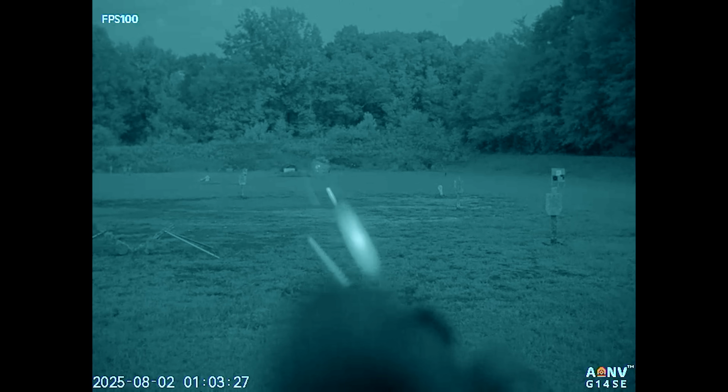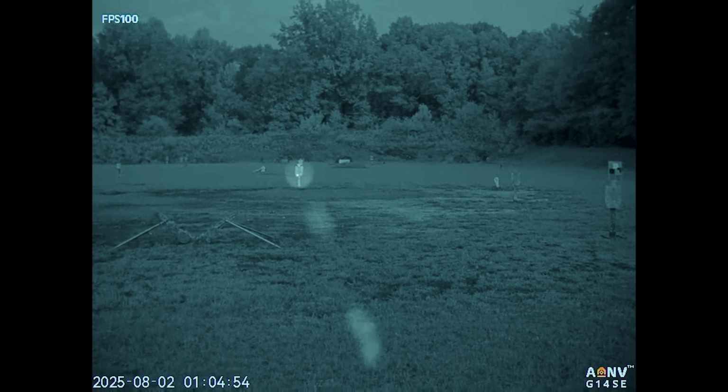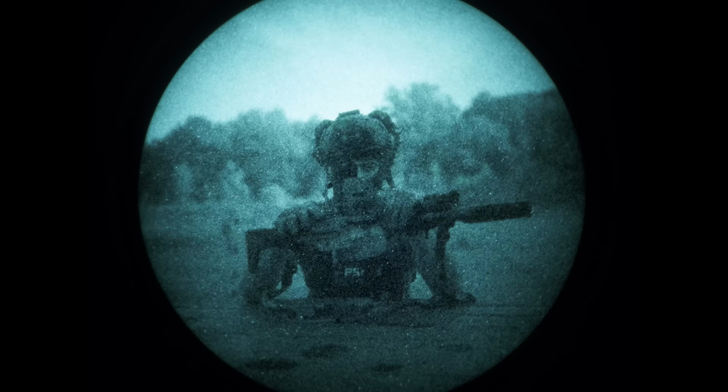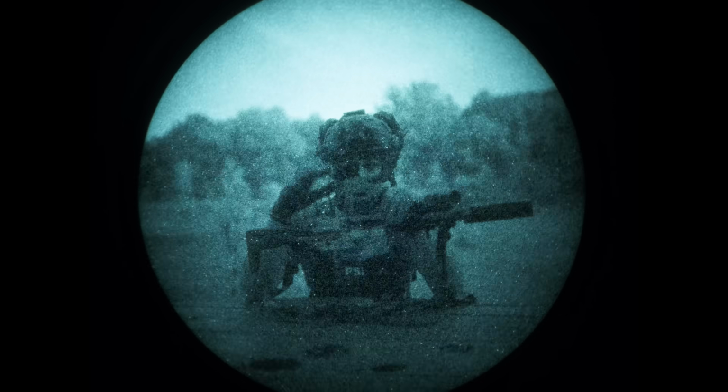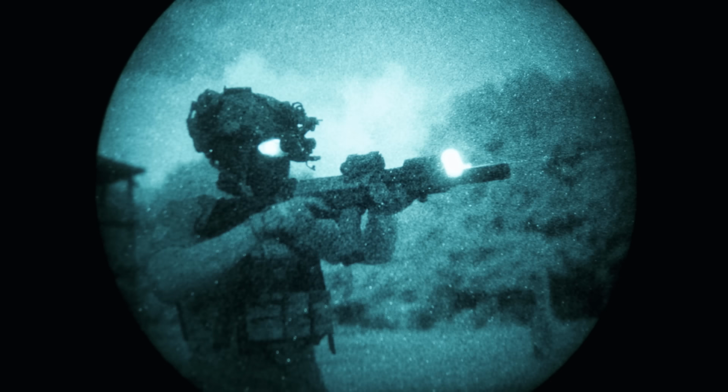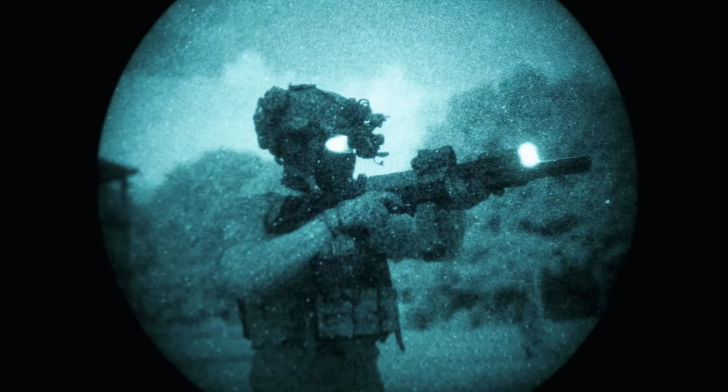And I'm really curious if we might see the round actually leaving the gun when I go through my footage. But advantages, definitely being able to record, being able to adjust the contrast, adjust the brightness in a way that's, you know, a little bit more advanced than something just like a knob on your analog PVS 14. Is it as easy to navigate? In the woods, not quite.